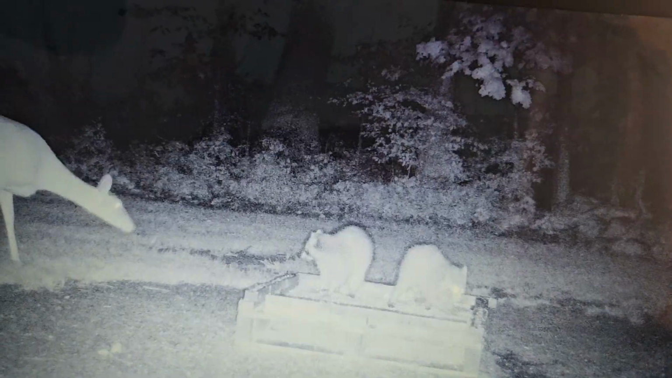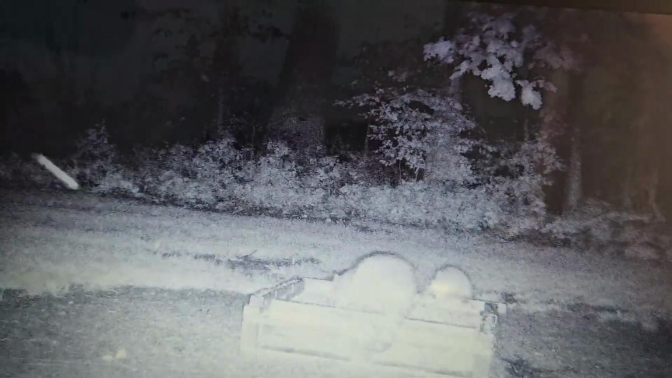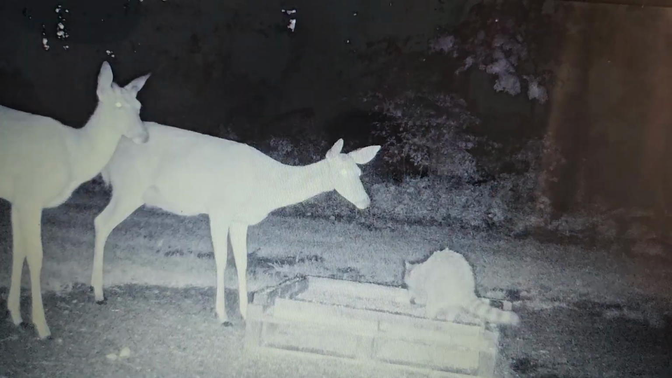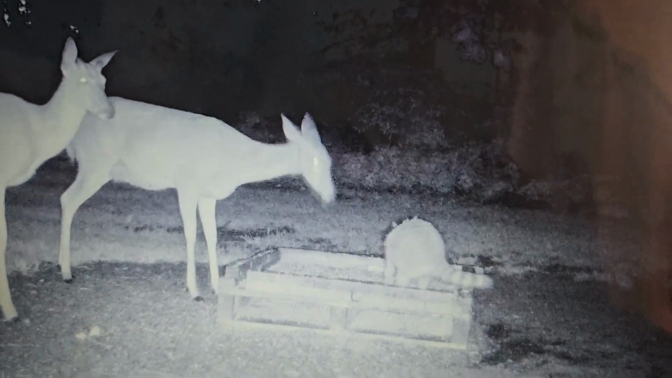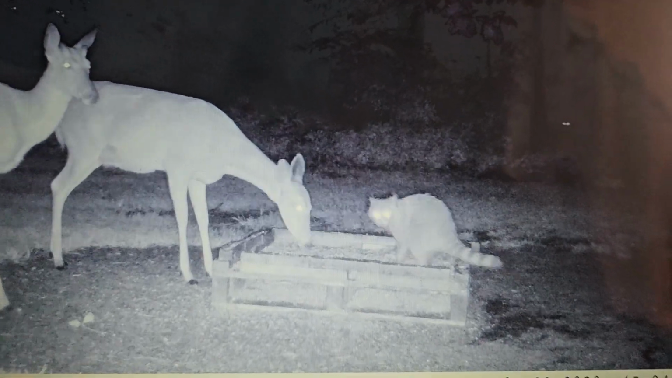I come in there at the right time. Just when they're getting low on food, I come in there and feed them. The raccoons are getting pretty mad because they know the deer are eating all of it. Those are definitely... Let's see. No, that one's a doe. One's a young buck.